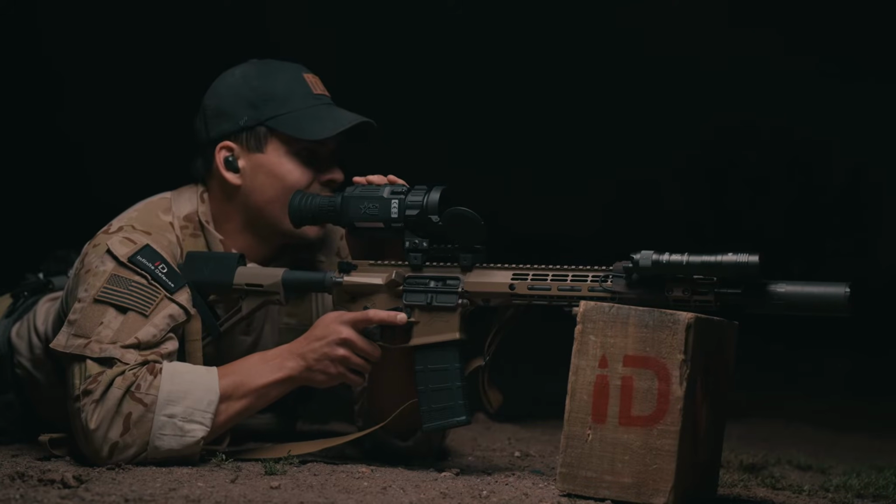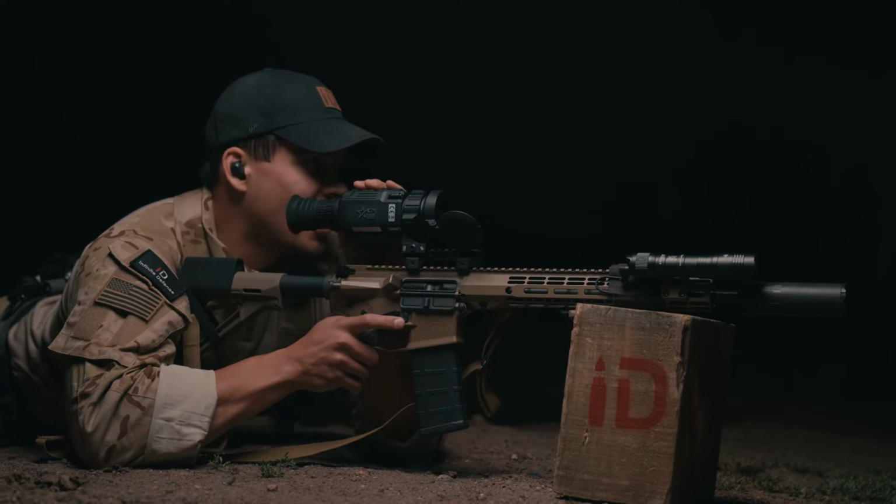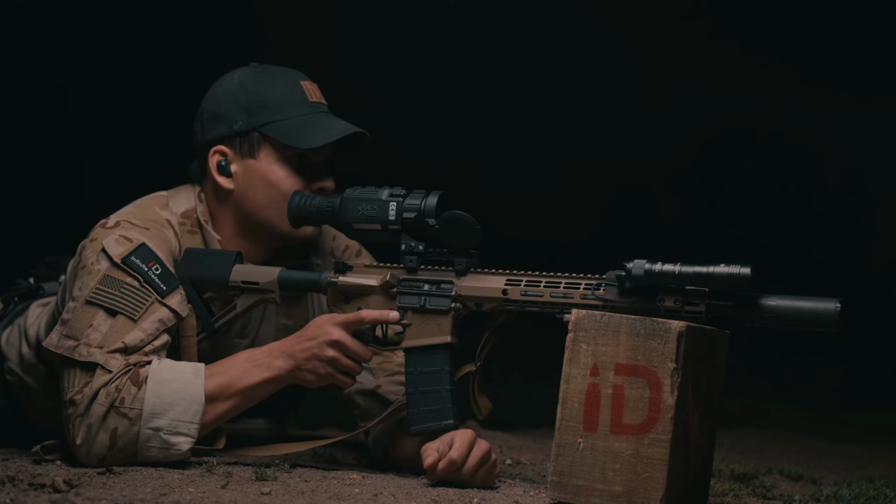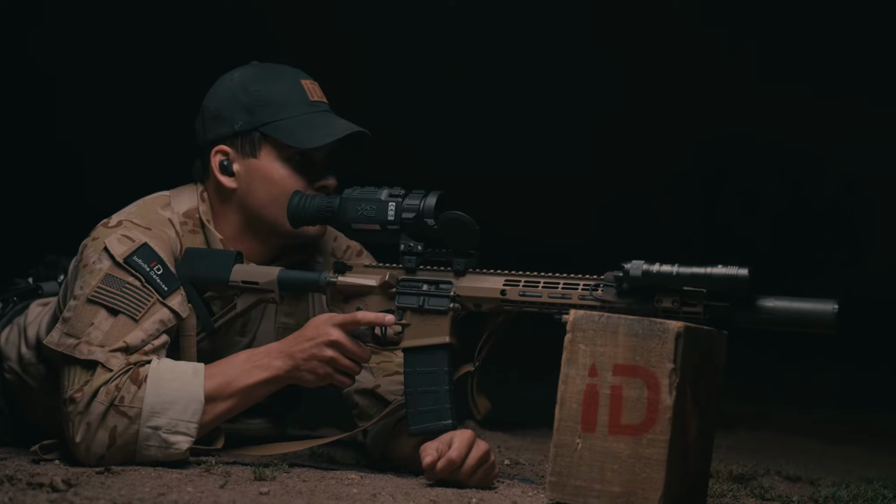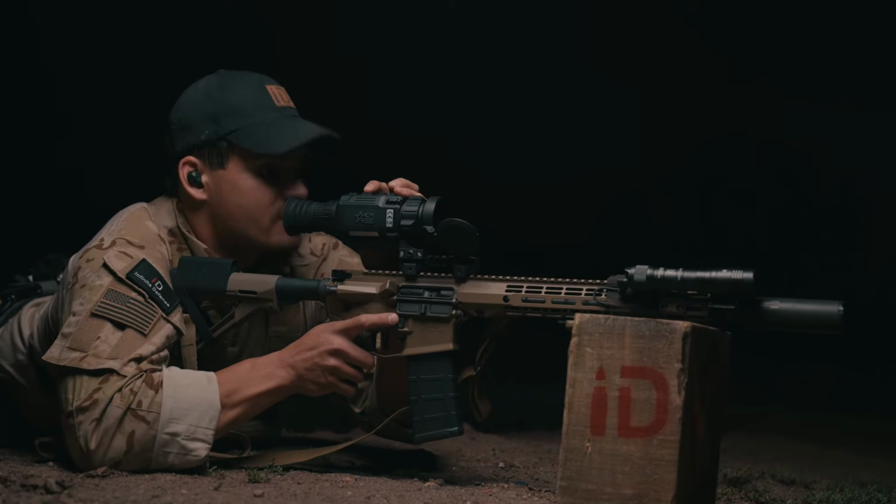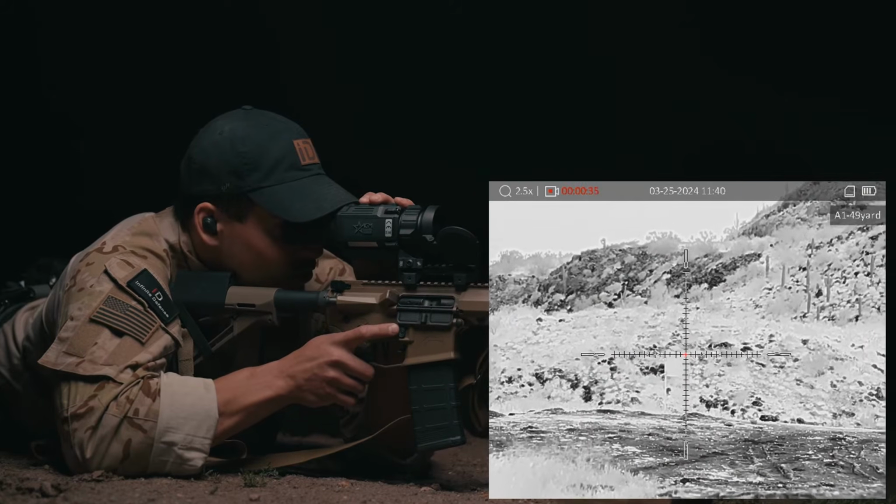So we are at, give or take, 50 yards. We're just going to see how visible the shots are from this distance. I'm not too sure how thermals work. If there's any with optical zoom, I'm assuming this one's just a digital zoom. But let's see how clear it is. When I was sighting it in, I was having some trouble, but I'm assuming this would be the same issue with any other thermal target.